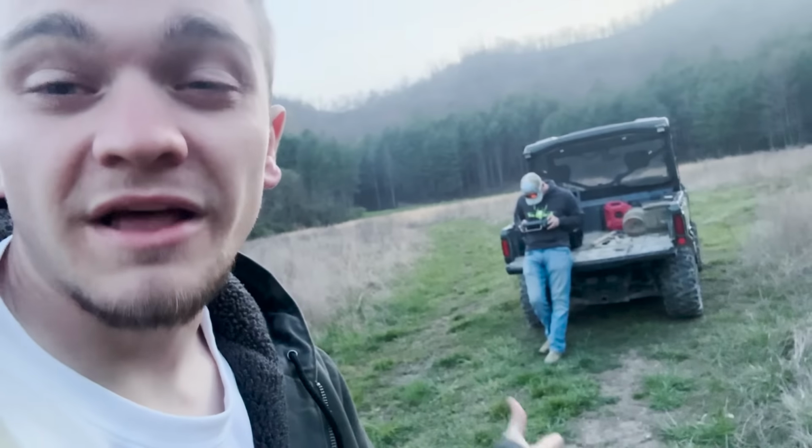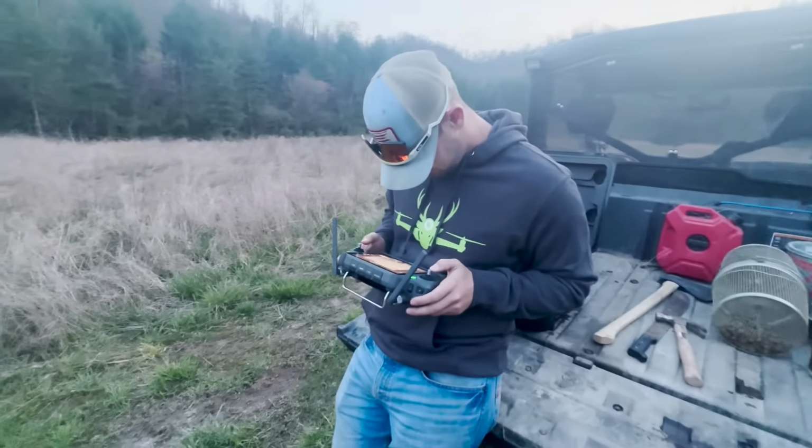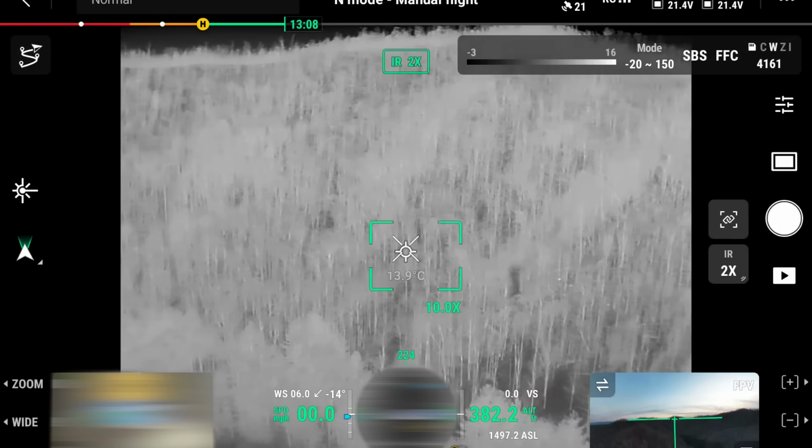So yeah, that's our plan. Hopefully if we get practiced up good in the summer, we're from Kentucky, so not much tech in these woods, buddy. What are we finding, Cody? More rocks? Yeah. Bunch of rocks.